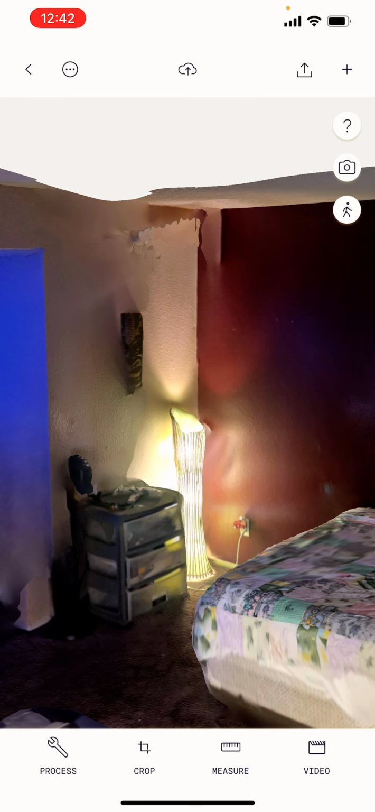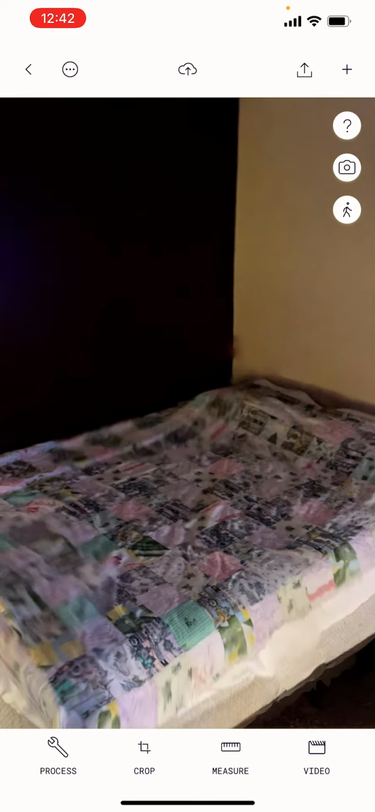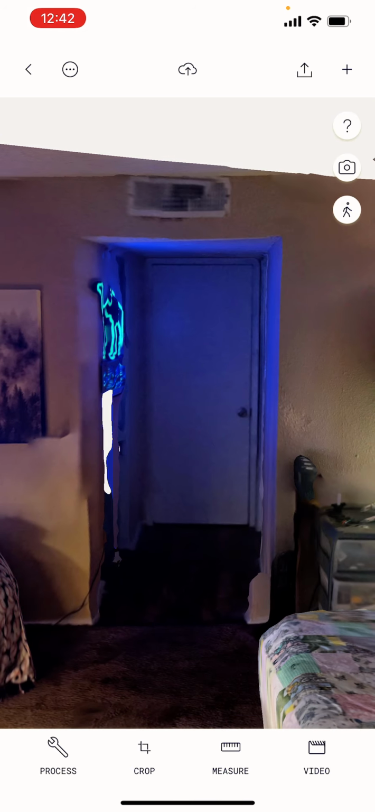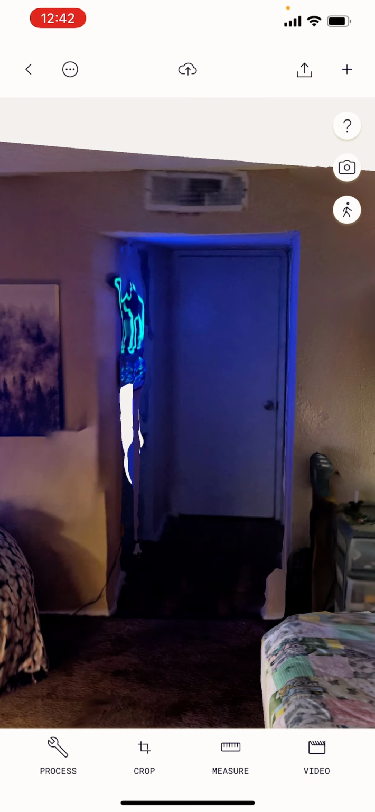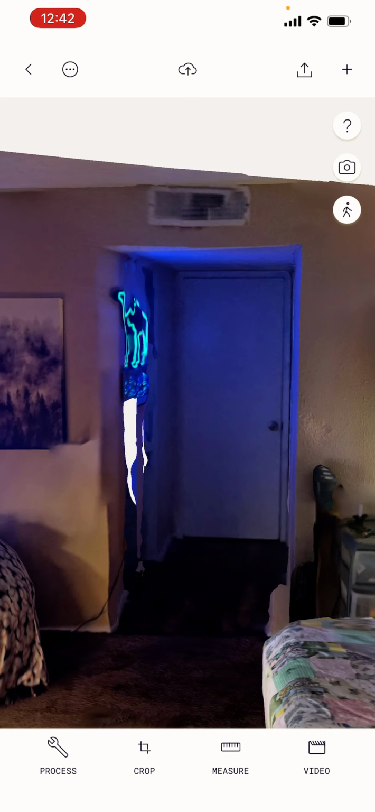It's pretty sloppy looking, but that's okay. And there's a lot of things that we can do here. At the very bottom left, you're going to see a wrench with a process sign under it. That will let us reprocess our image to see if we can get any better image quality out of it. Or we can 3D crop it.